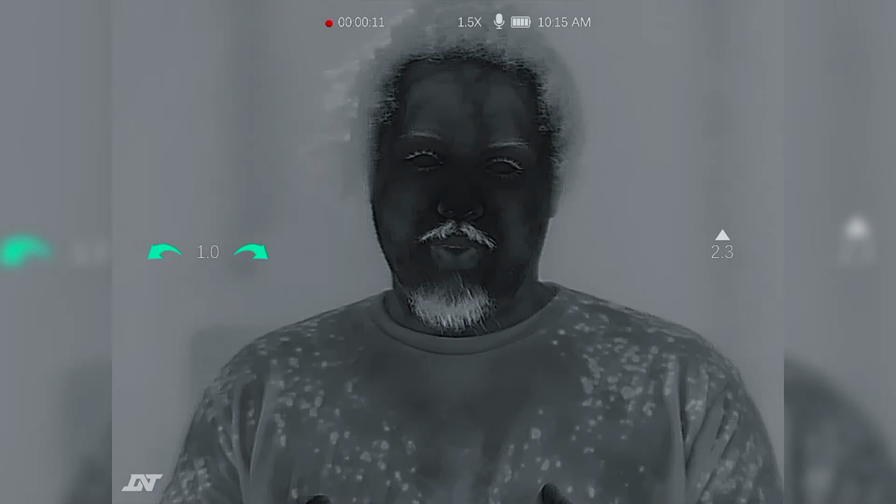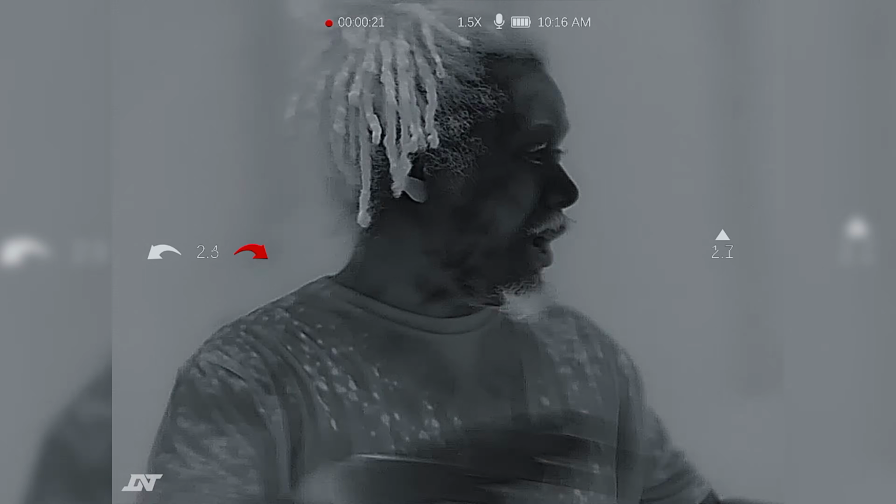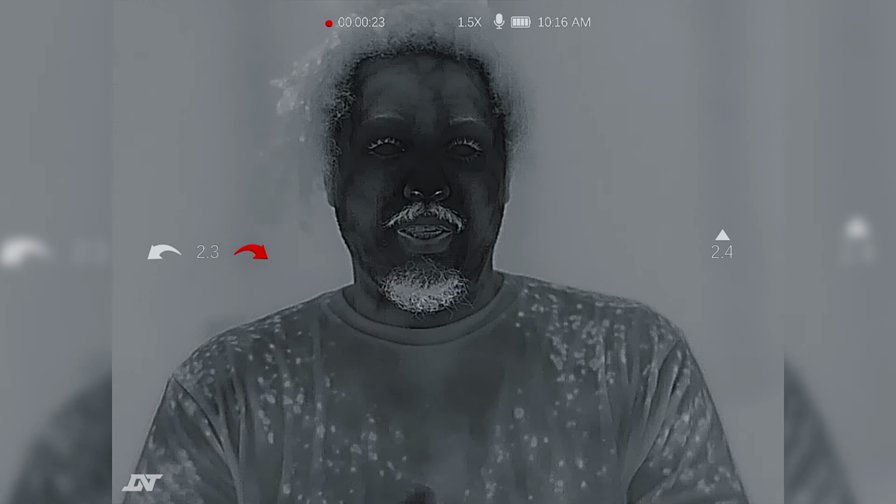Alright guys, so this right here of course is the infrared, and we're in a pitch black room. I wanted to show you how it looked, and I'm going to have my wife switch through the different colors as well. This is a pitch black room. You can't really see anything in here, but obviously this is how it would look when it comes to any type of animal or threat that you are looking at from the actual thermal itself.